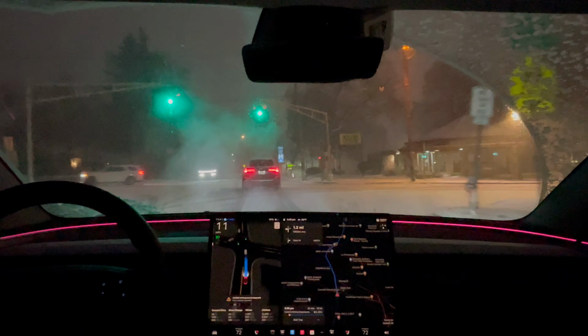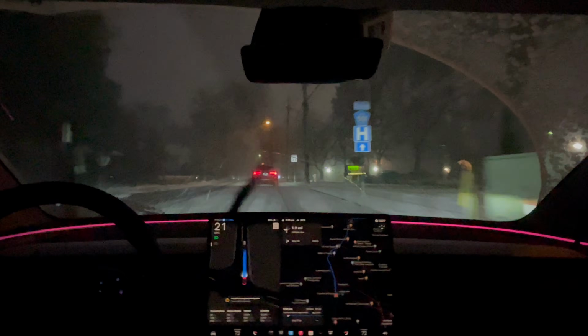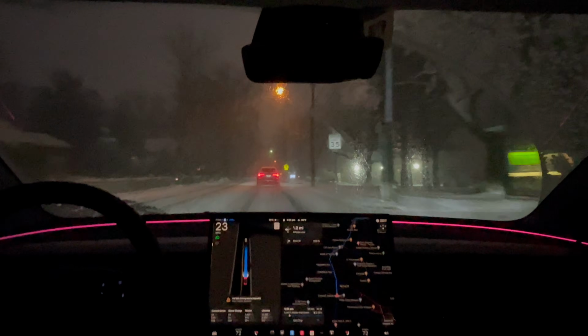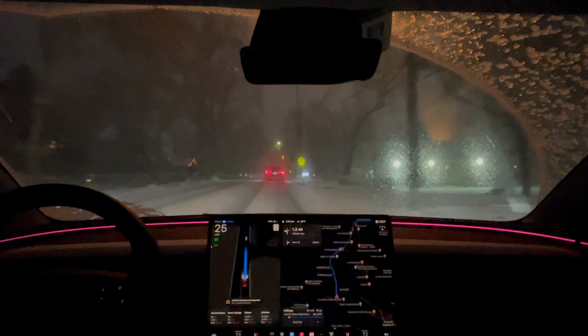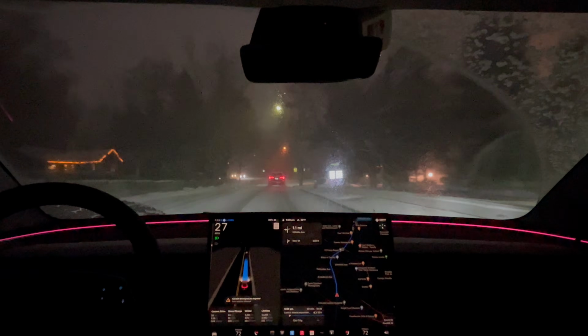There's a Cybertruck in the snow here on the left-hand side. You just love seeing that light bar. Light bar up. Speaking of the light bar, there's a light bar coming up on the new Model Y, so it'll be interesting to see that coming out this year.